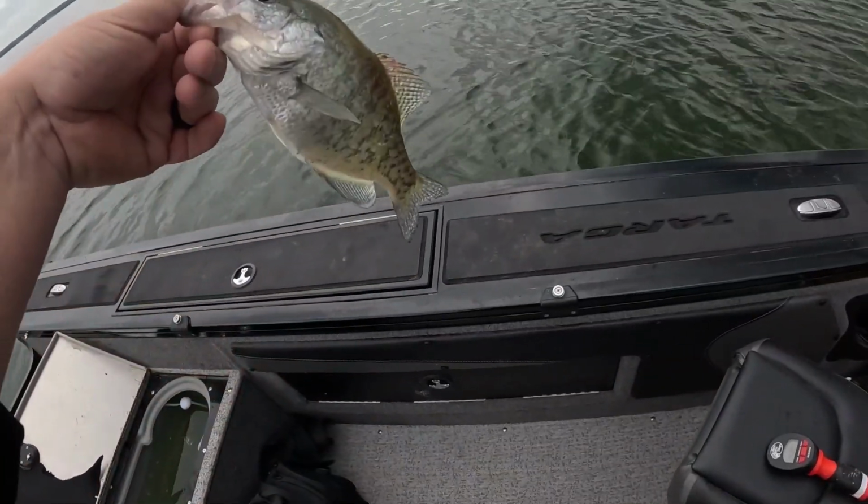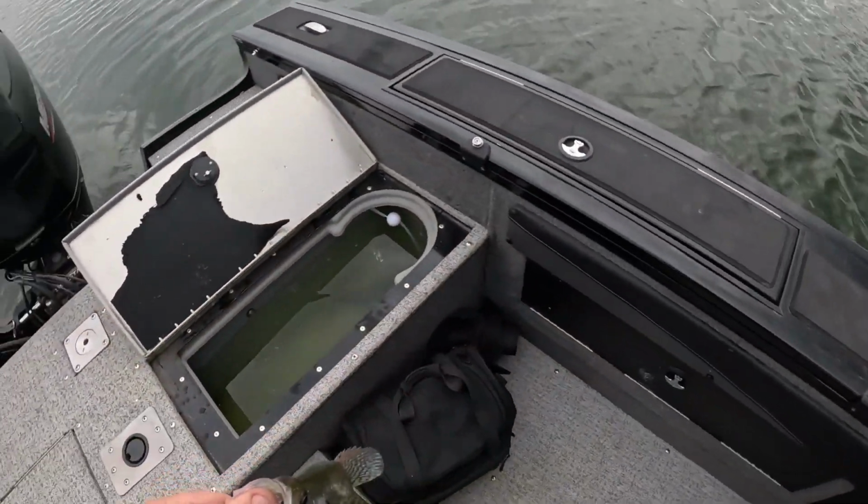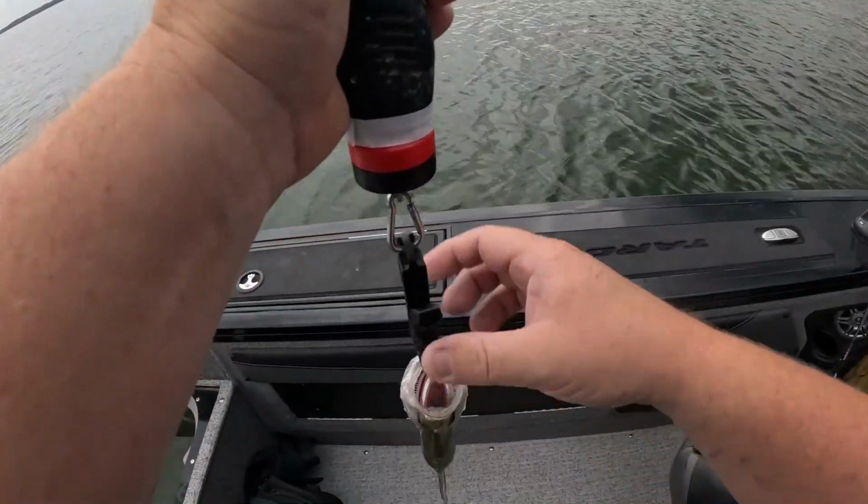I need to weigh him too. I think he's a little shorter than what I have, but he's got a little belly on him. He's a little fat, so I kind of need to weigh him. Oh, the scale literally just now turned on. It's giving me 7 ounces.